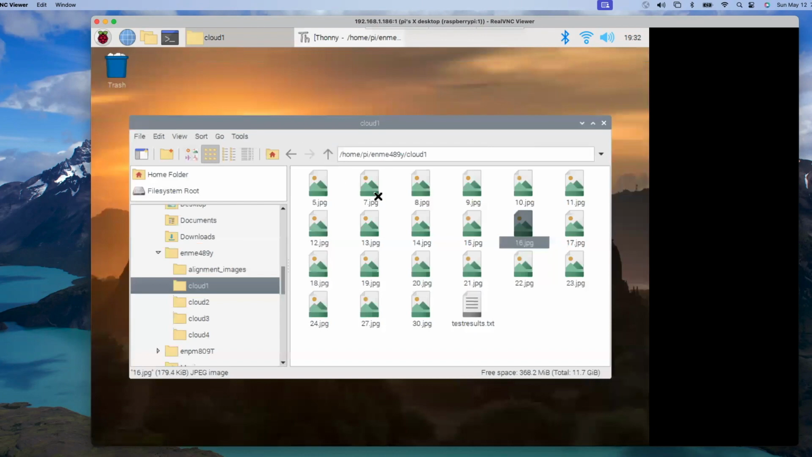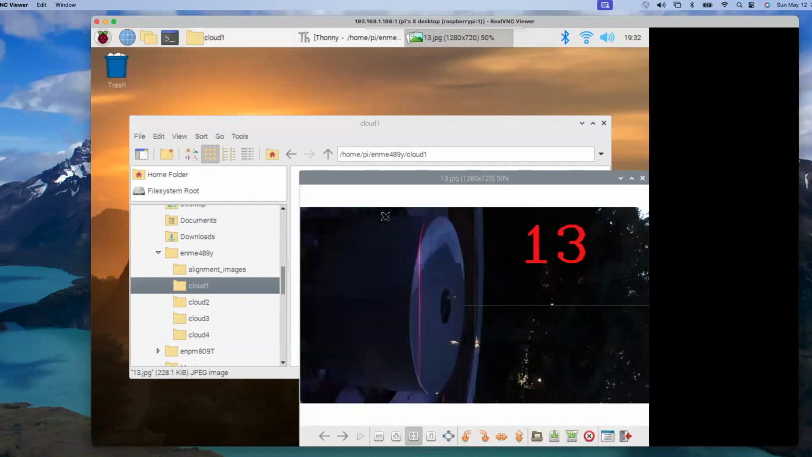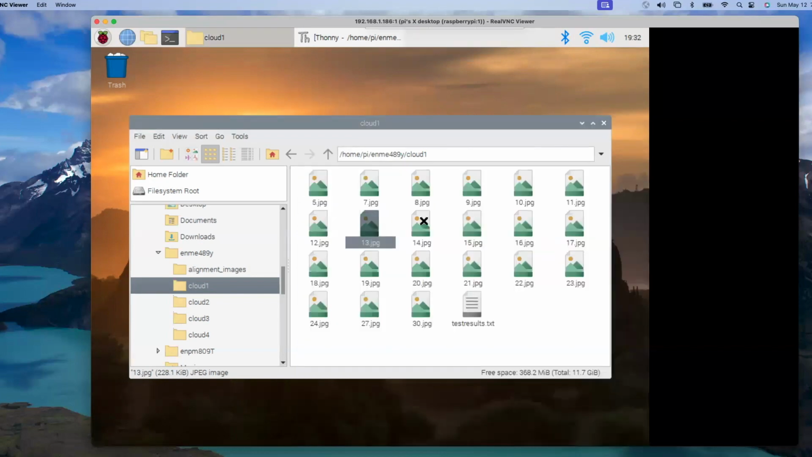After our image is saved, we rotate the camera downwards and repeat the process. As you can see, all of the photos are labeled with the IMU angle. And as we increase our angle, the laser moves down on our target.